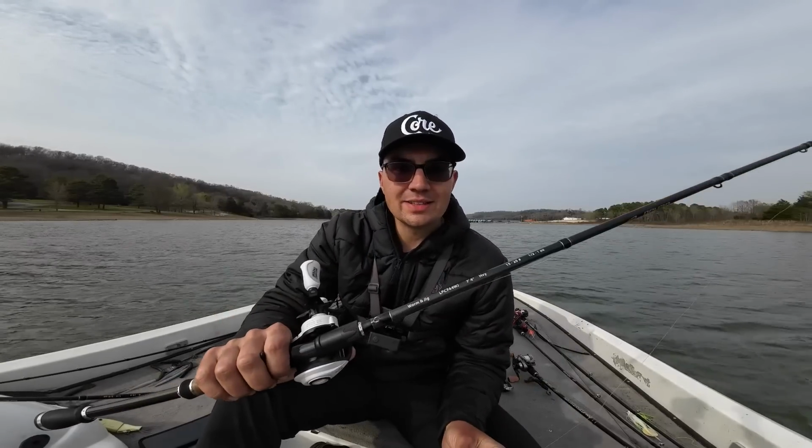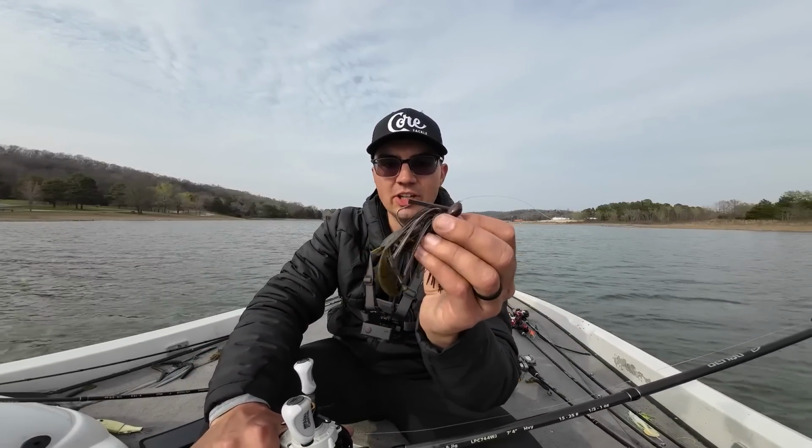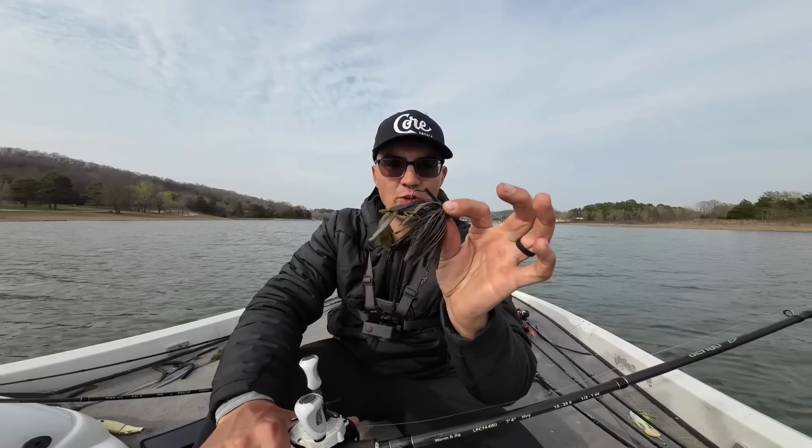Next up is my jig setup, and again I was throwing this Picasso 1/2 ounce Dock Rocket jig. It has a hand-tied old school rubber skirt, it's extra thick, and it falls great through the water.